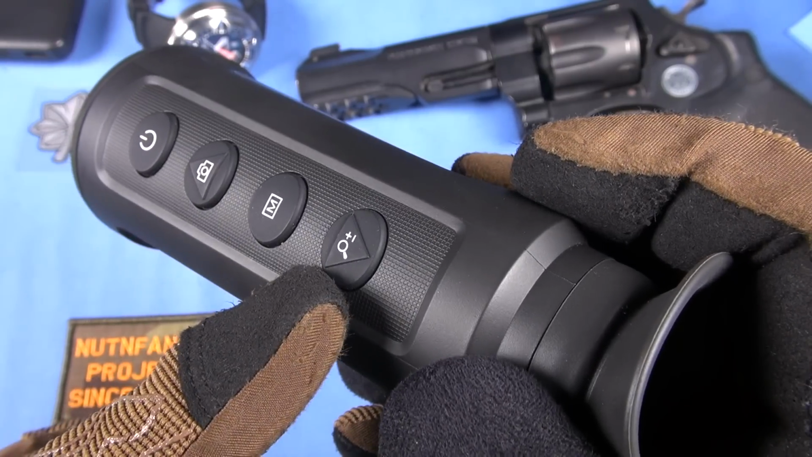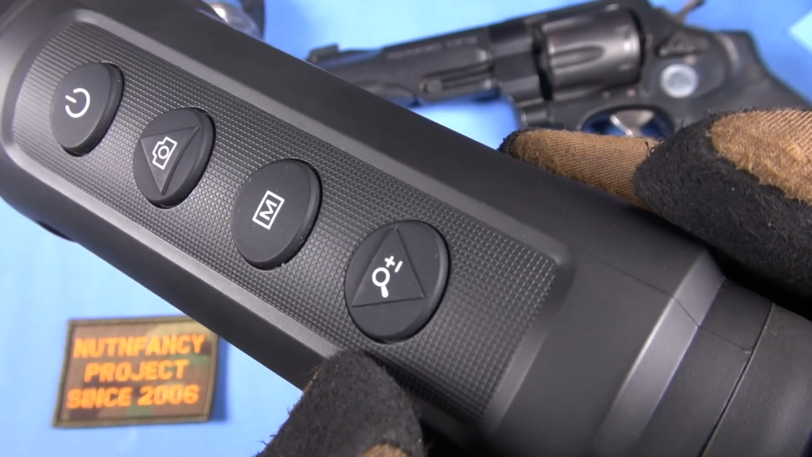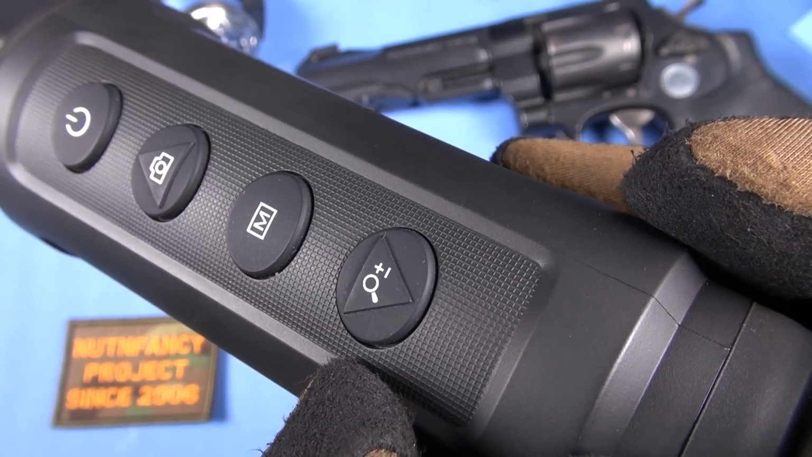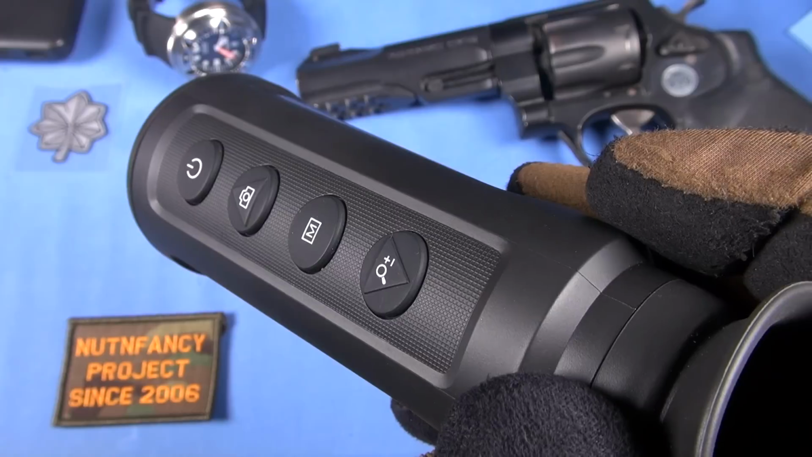This one here is your digital zoom, your last button, and it shows a magnifying glass with a plus and minus sign. And it will go 2, 4, and 8 digital zoom. I found the most I would use was 2 power. Once I went to 4 or 8 power, the AGM Taipan was just too darn grainy.